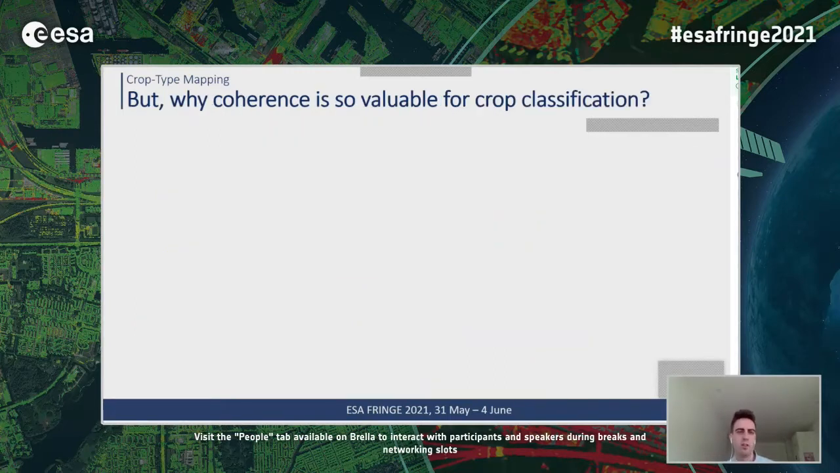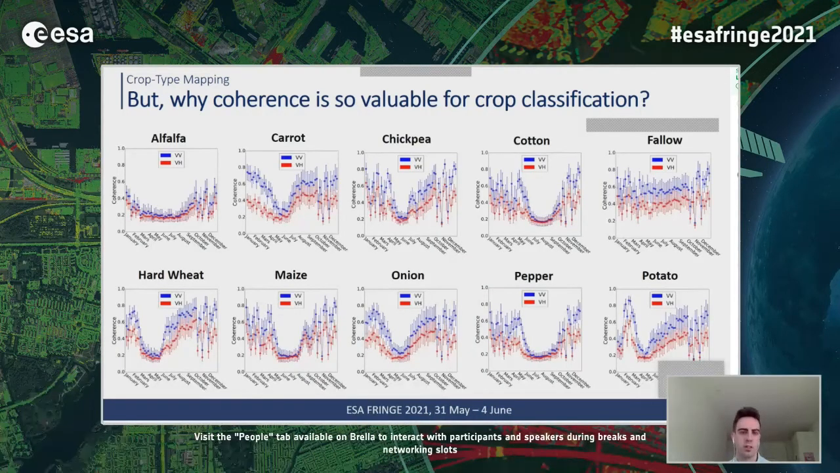But finally, what is the reason why this is working? We think if we look at this slide, we see we are plotting the temporal evolution of each crop type. We see that they are quite different. That means that each crop type has its own temporal evolution, which is in relation with the planting and harvesting time. So this different temporal evolution is the reason why the algorithm is able to distinguish between each class. The same plots could be done with the intensities.